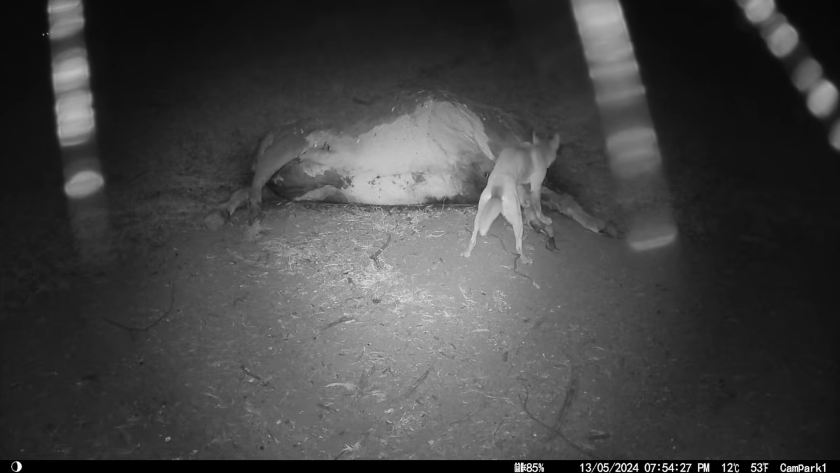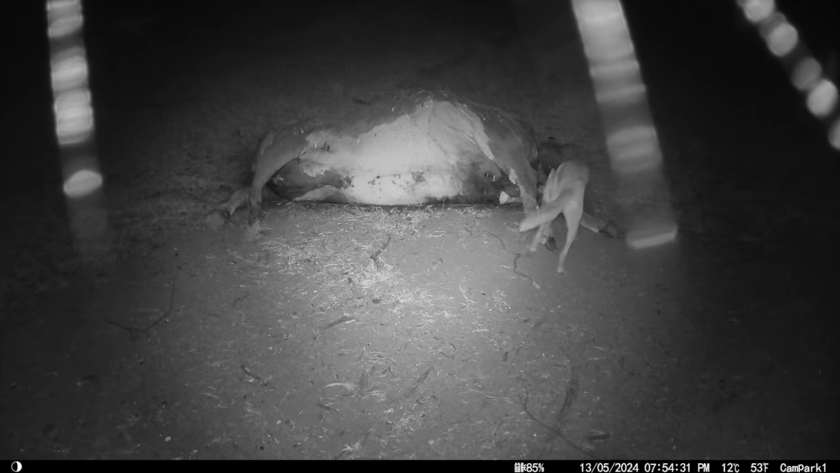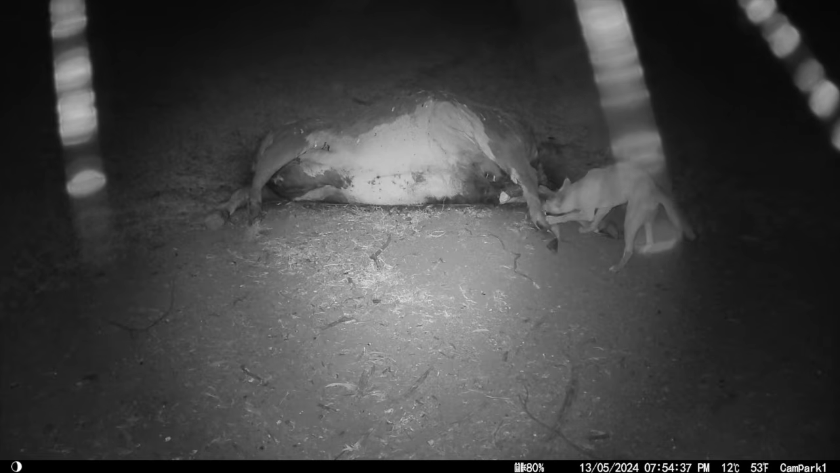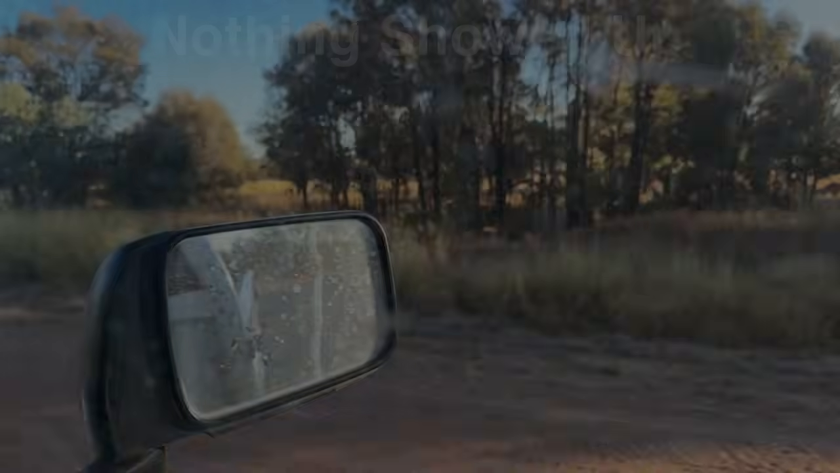So anyway, they're still hanging in the area, so I'm going to go down and see if I can call one up if they're not down near the dead cow or near the camera somewhere. Can't stay out too late because I've got to drive the fuel truck again tomorrow, so see how we go.